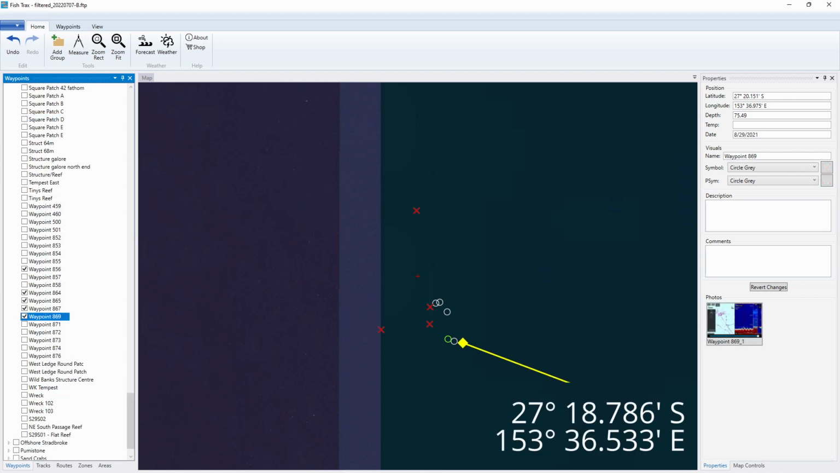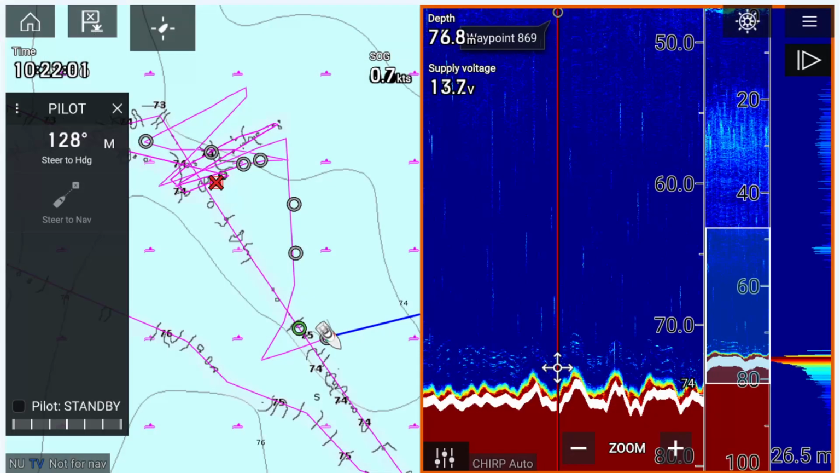This next mark's from the Raymarine, and obviously I marked it because I saw fish on the bottom. Well, at least it'll be obvious once you look at the screenshot that I took from this. Just pause the video if you want to get the latitude and longitudes. And this is the screenshot I took of that mark. As you can see, there are fish holding along the bottom between 70 and 75 metres.